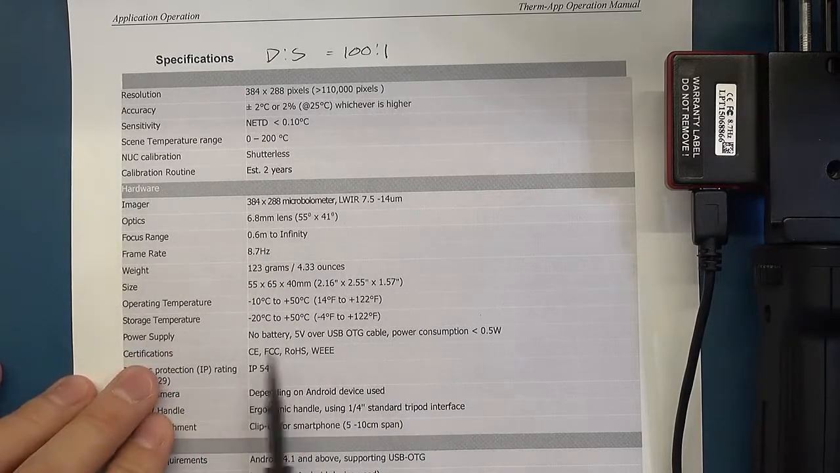The other thing I wanted to highlight, besides that you need USB on the go, Android 4.1, is that it's going to use just under half a watt. And that is one of the compromises we'll talk about, is that you're now using your phone battery when you're doing thermal imaging, but we'll see how that plays out.